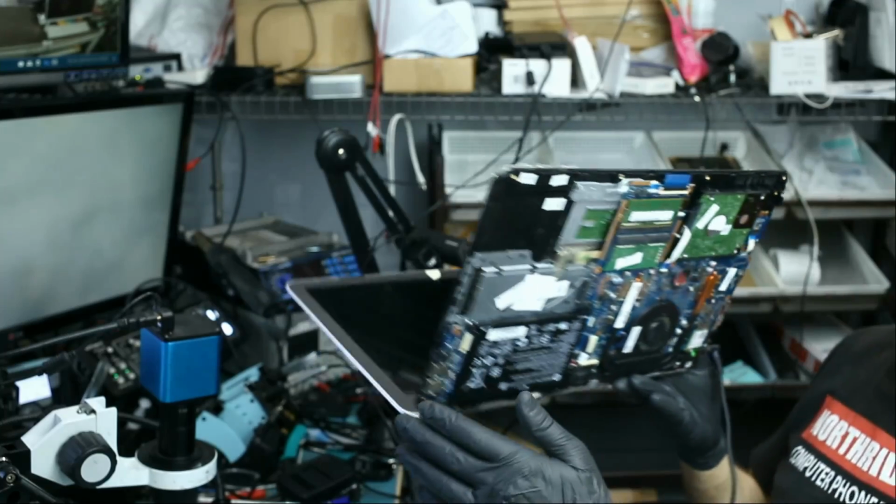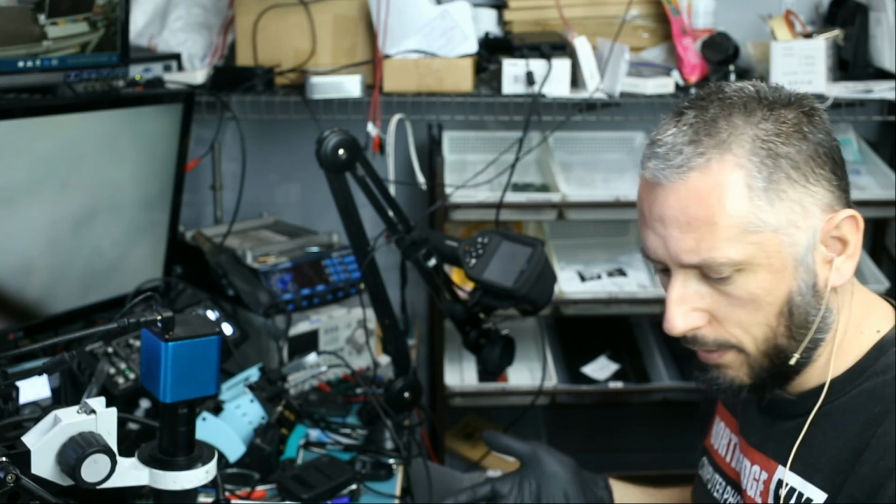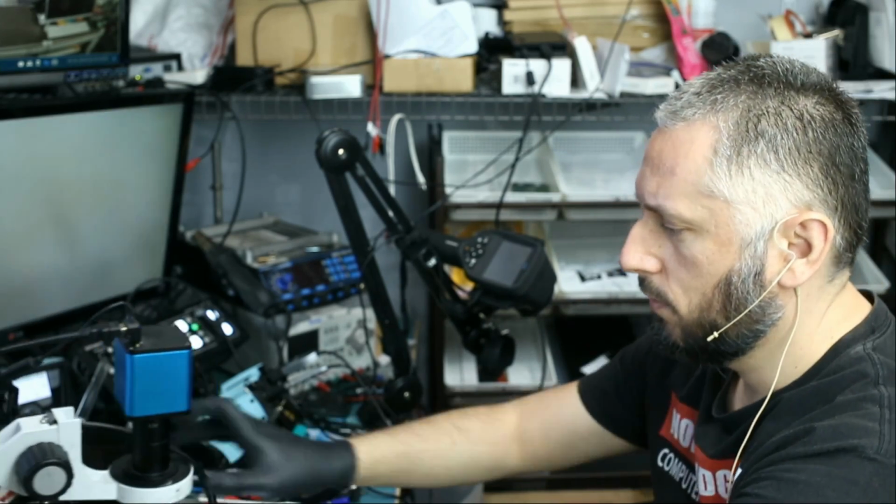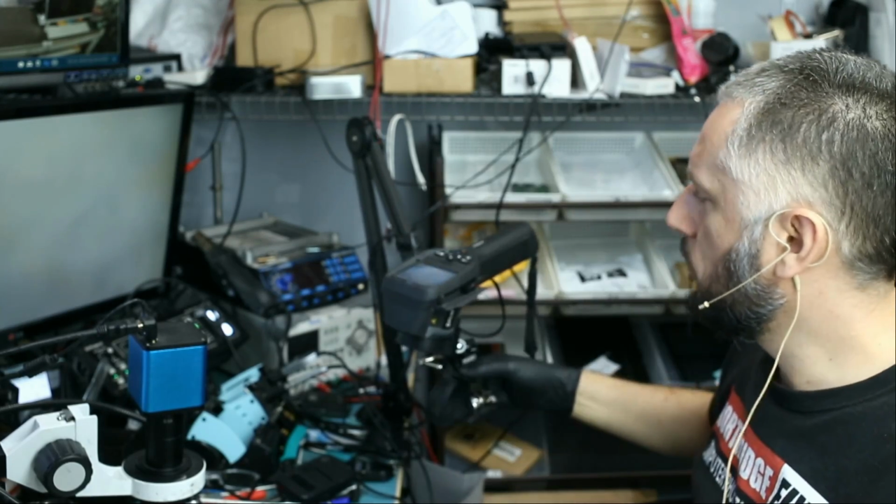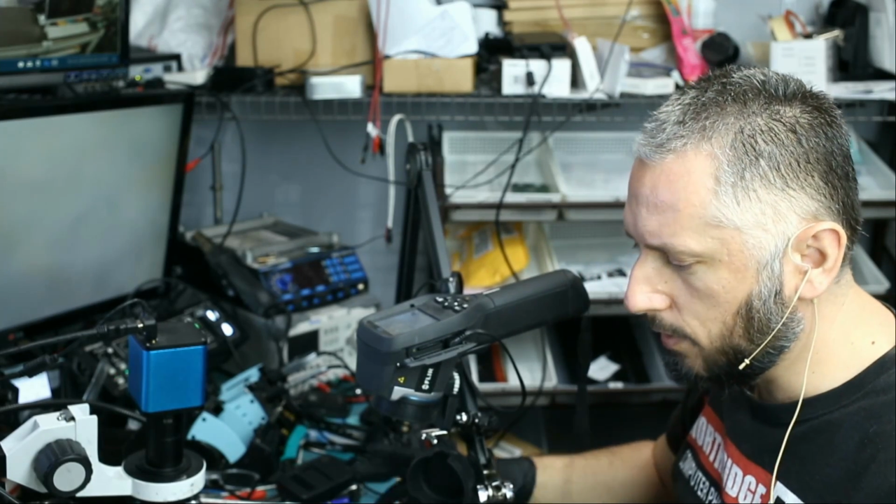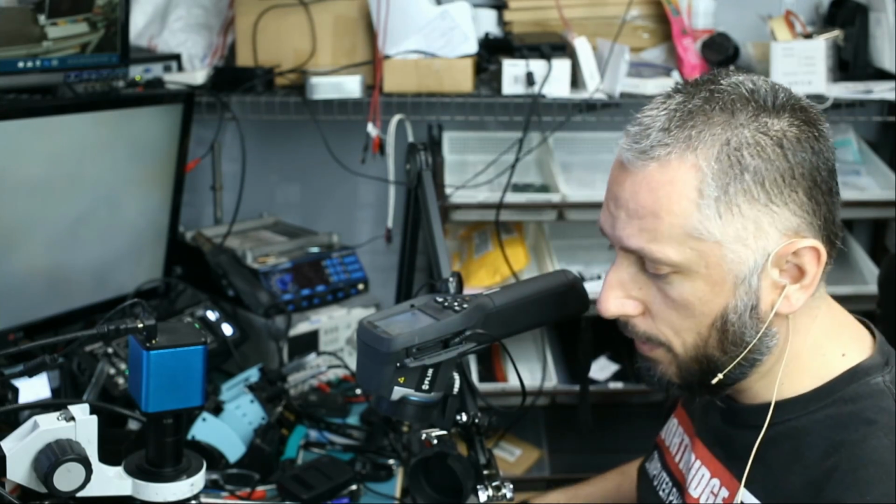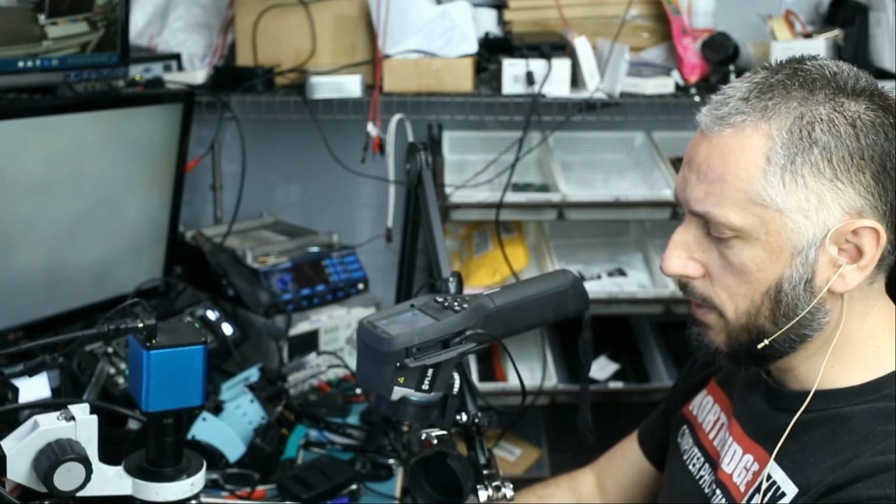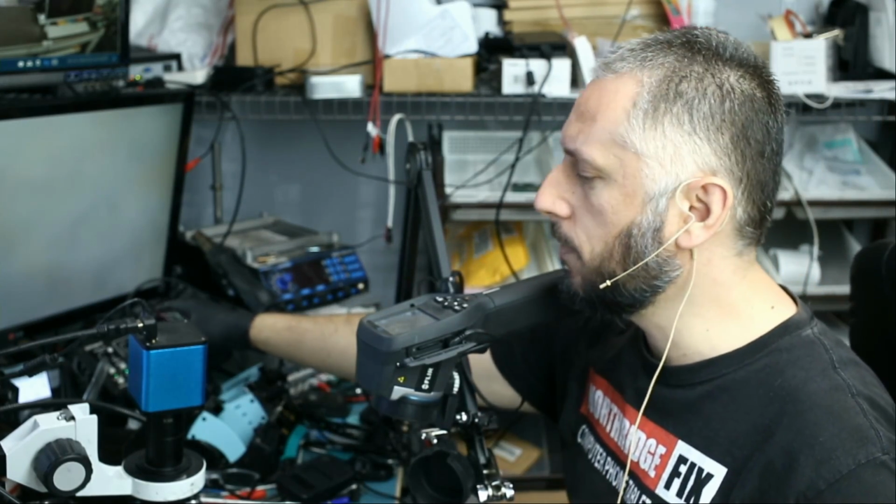Where do we start? The first thing I want to do is inspect the board under a thermal cam. I want to see if there is anything obvious on the board or any indication where to start. Let's turn on the thermal cam and we'll monitor the entire board to see maybe an obvious hotspot. Right now, any hotspot that we see on the board may be an indication that that part is bad, because the laptop is off, the CPU is off, and nothing is hot on the board. So hopefully we can see something under the thermal cam.